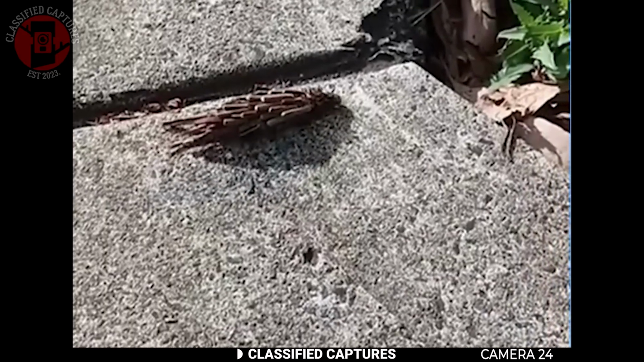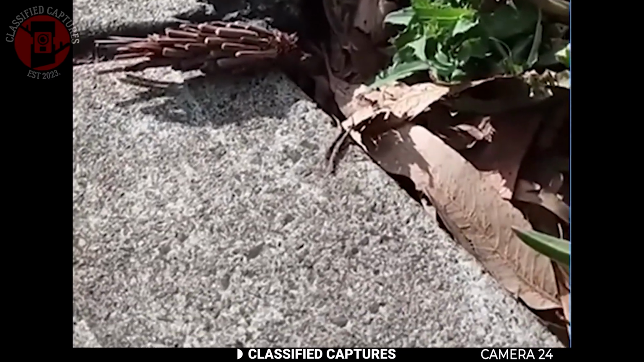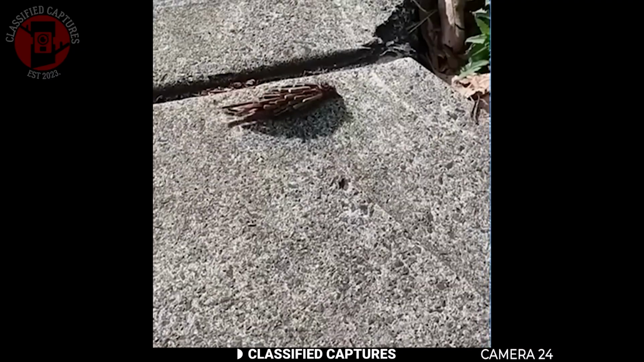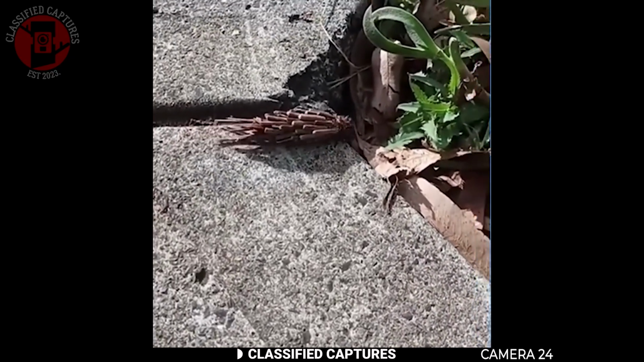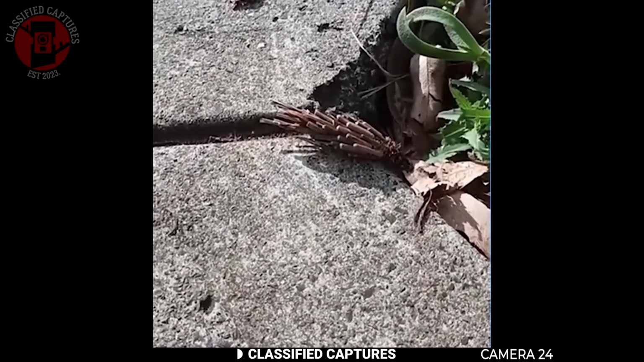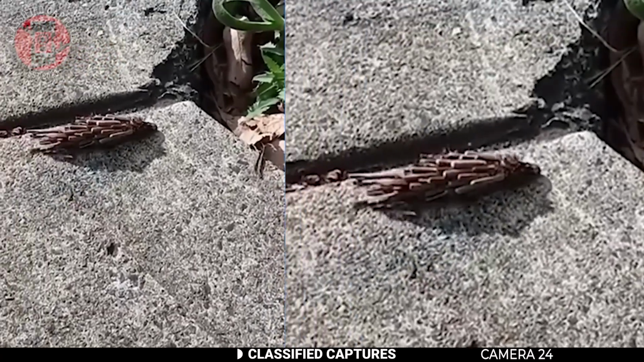What is this creature walking across the ground? Its back is covered in what appears to be sharp, nail-like structures, or possibly pieces of wood protruding from its body. These unusual features give it a distinct and intriguing appearance, almost resembling a tiny armored vehicle. As it moves, the textures and colors of its back catch the light, creating a captivating display. What could this fascinating insect be?